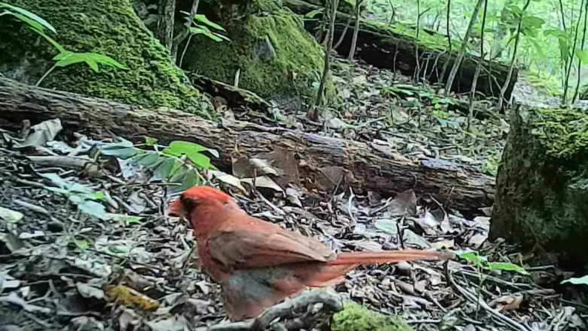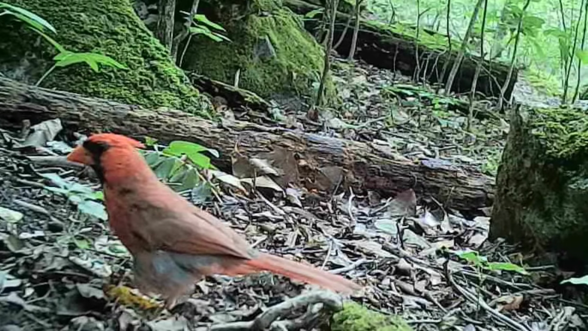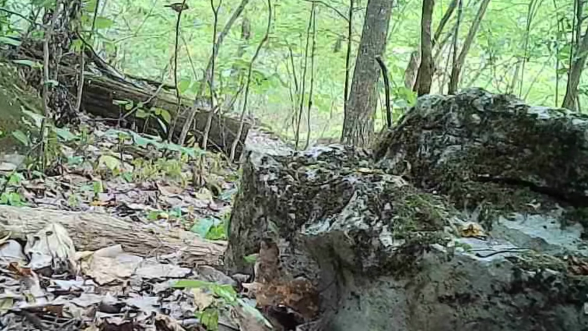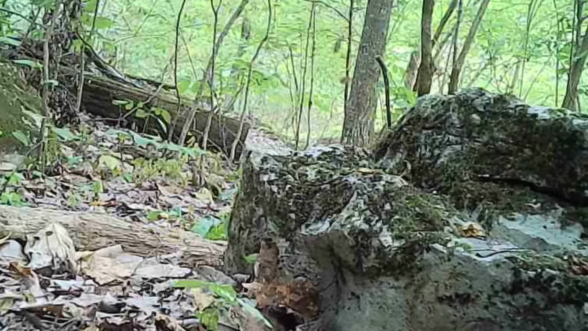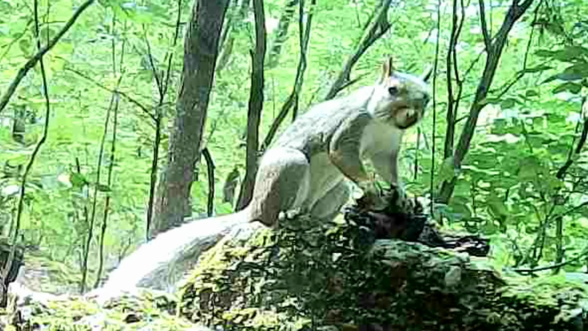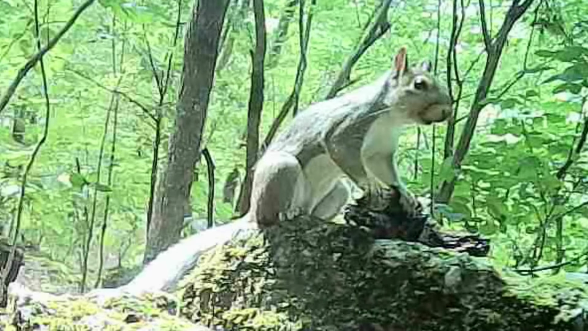At the log, there's a little cardinal. Looks like he's molting or shedding. Ain't he beautiful? And little Chucky coming through. Doing his thing. But old Ricky, he's always through here sometime or another. Just checking things out, saying hi. Seems like he's a busy little squirrel.